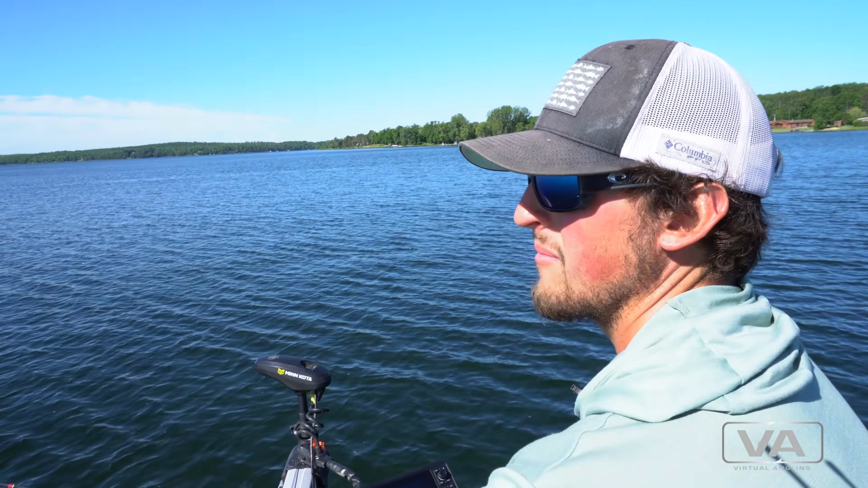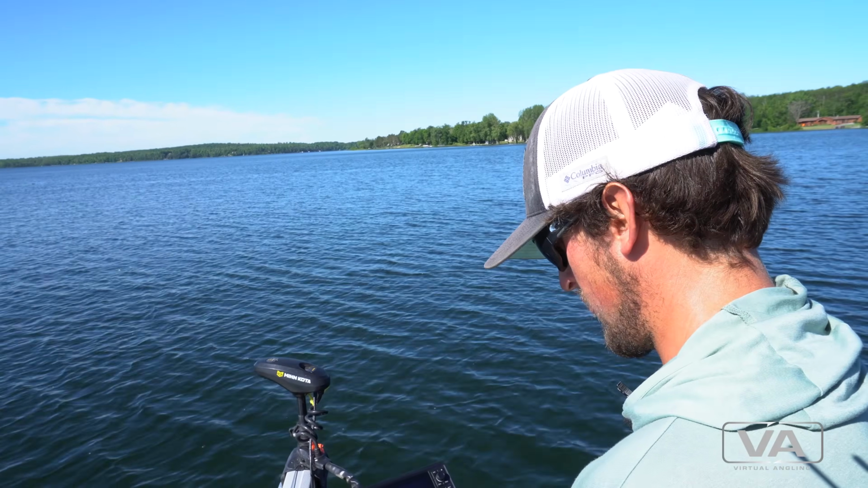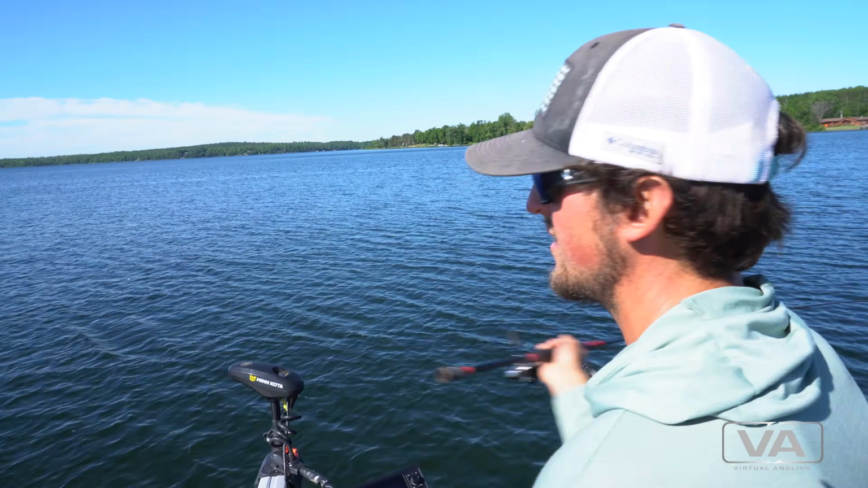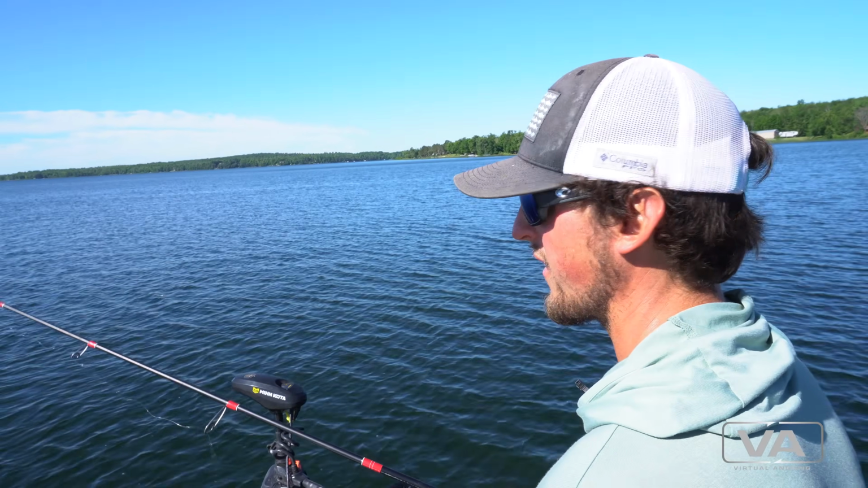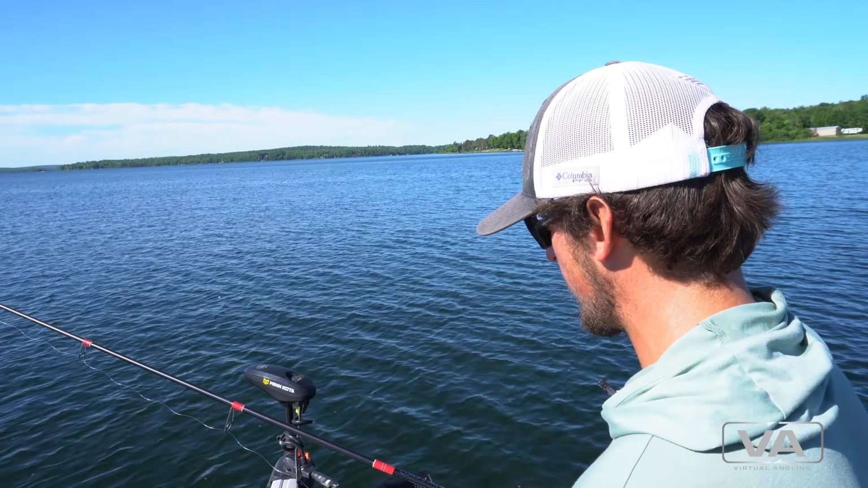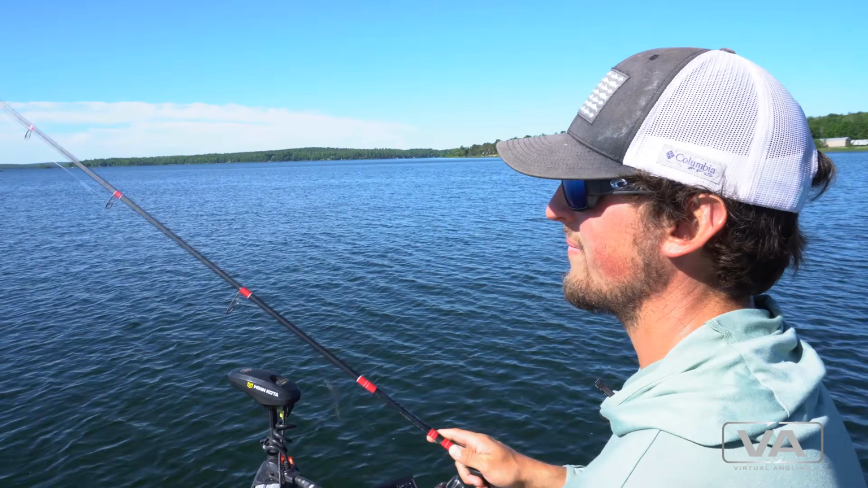So I'm just thinking they might be a little bit neutral, hanging off that edge in no man's land. With the south wind yesterday and a lot of baitfish up in the weeds, I think the more active ones might be shallower. So we'll try a couple more of these, and then I think we're gonna head up into the weeds shallow and try and pick off some fish that may be feeding right now.